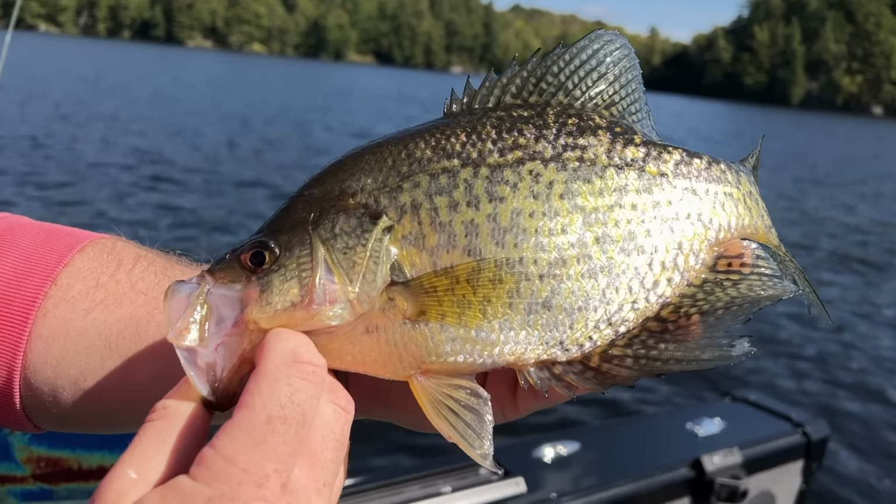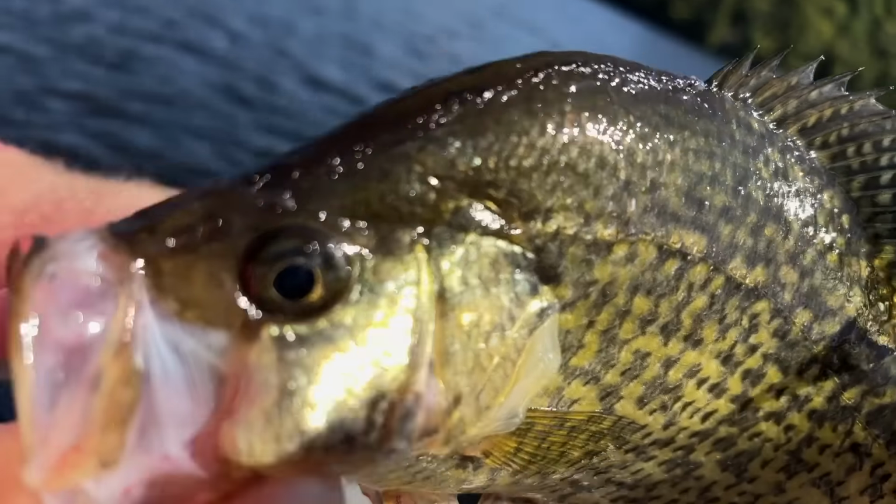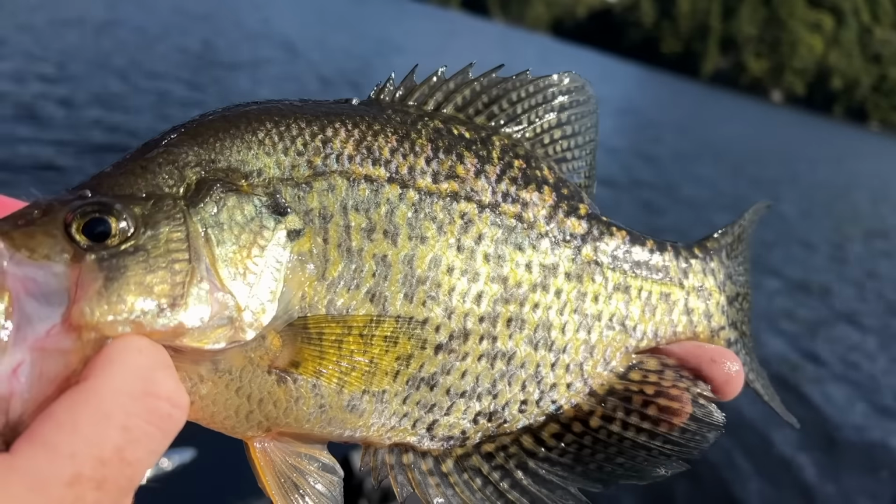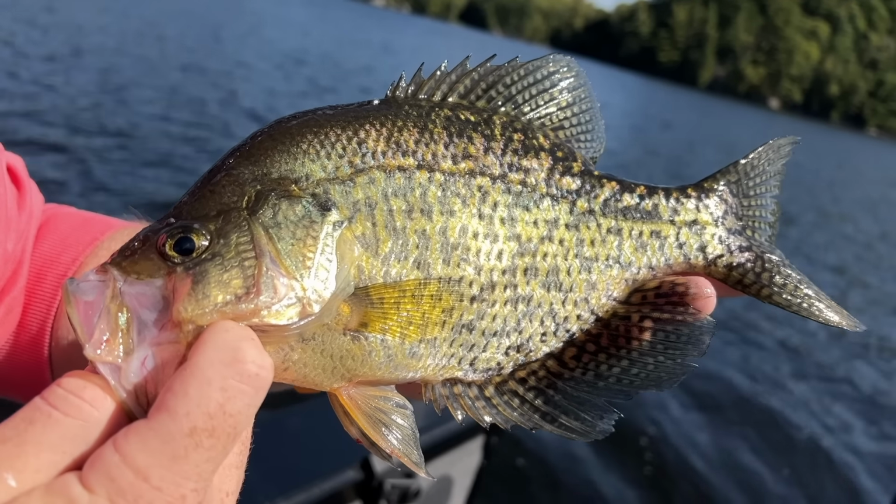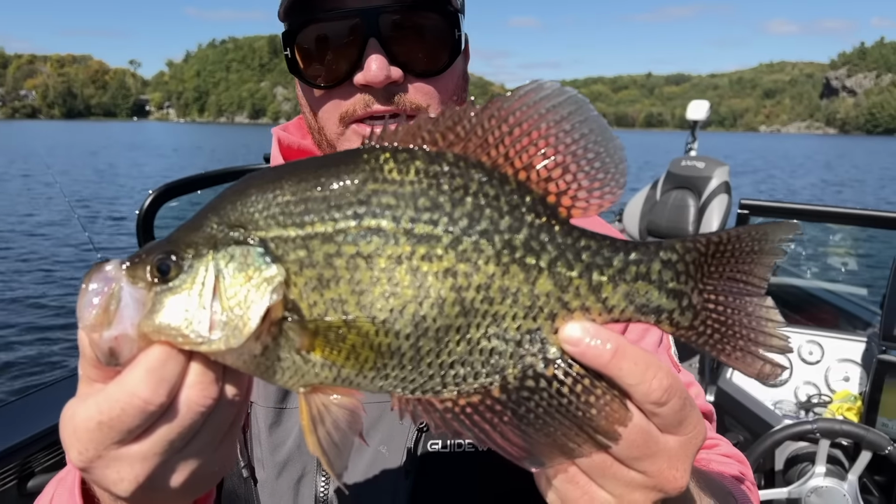Crappie have a pretty distinct shape. Their head rounds at the front, almost like a miniature bull dolphin or a jack species. They glisten in the sun spectacularly. Gotta be one of my favorite fish to look at.